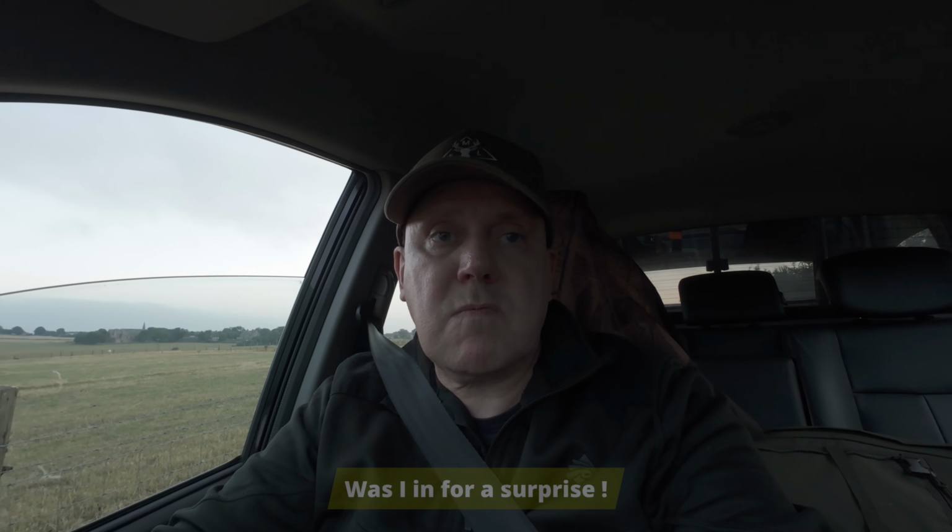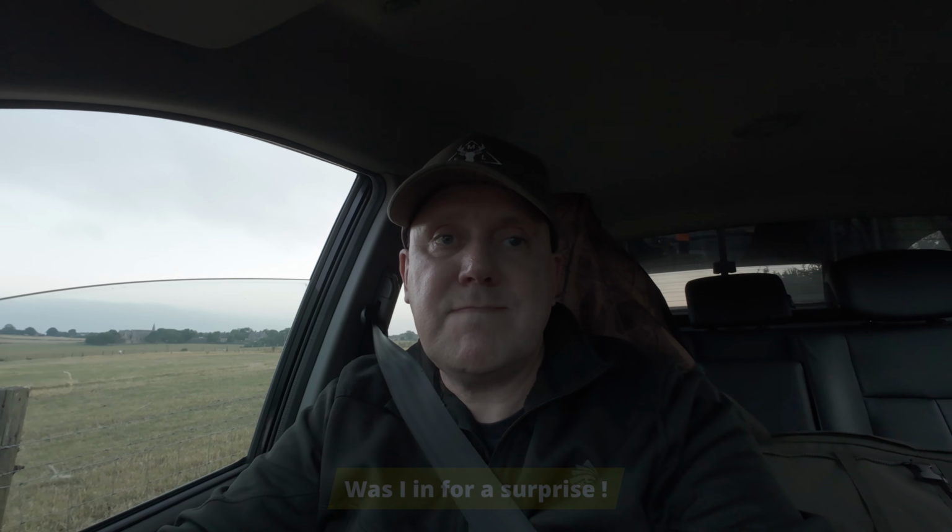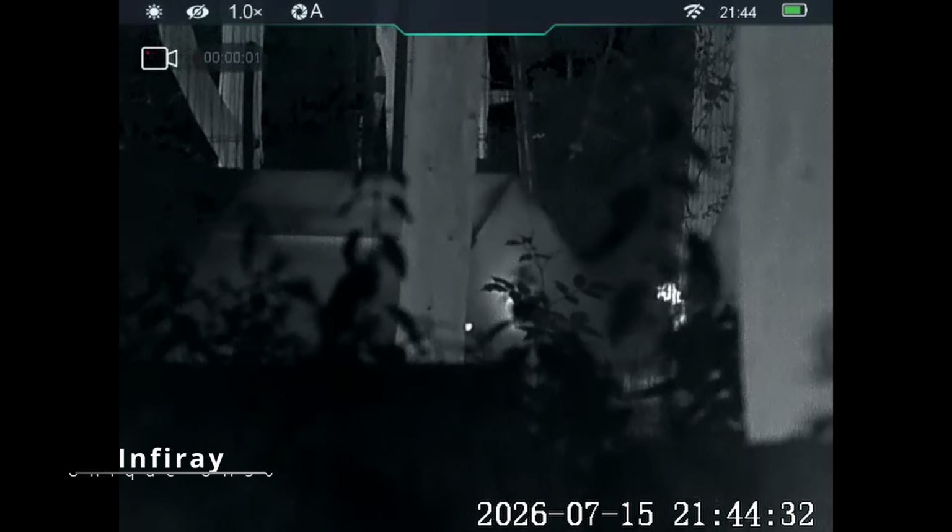Okay, night 2 at the chicken farm. Let's see what's kicking around, see if it is only just a badger. Right, different spotter tonight, same area. I'm using the Infrared Unit UH50 tonight instead of the Pulsar. See how we get on with that. I'm just about to go and set a dead chicken up on the track and see if anything comes in.